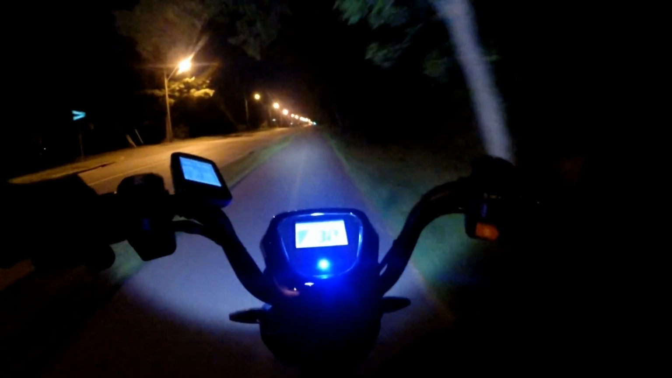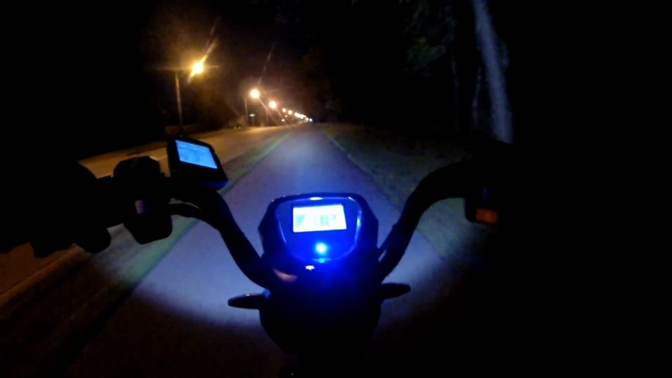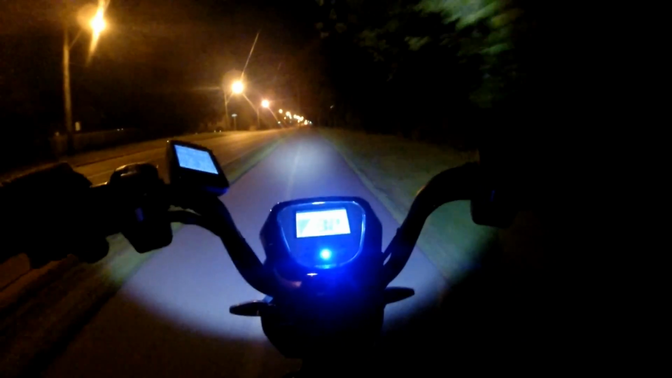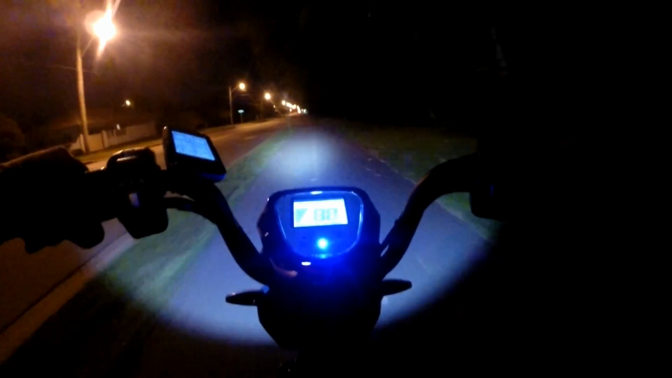The one I was looking at goes 32 k an hour, so as fast as this e-bike, and it's a kick scooter. On a kick scooter, I think those kinds of speeds would feel literally scary, or the other way you could look at it is thrilling, enthralling speeds.